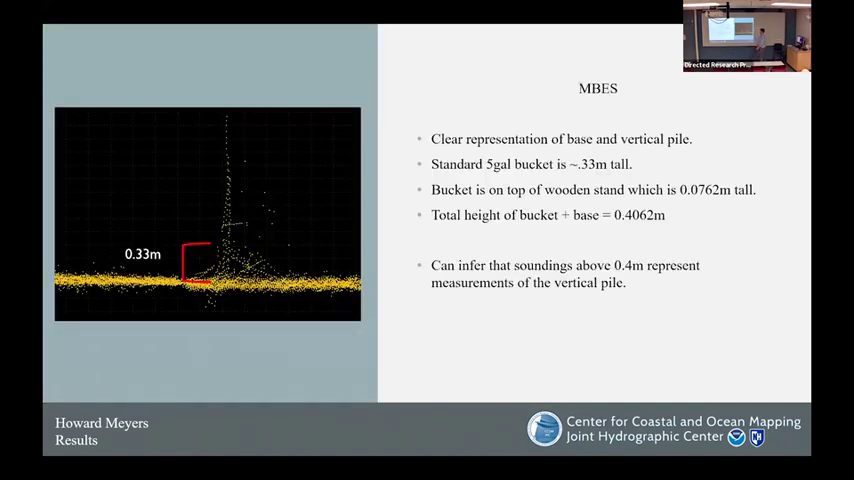So as expected, our multi-beam survey clearly shows the base of our target and the vertical nature of that pile. What's important to note here is that a standard 5-gallon bucket is about a third of a meter tall. We measured the bucket and our base to be about 0.4 meters. So we're going to infer that any soundings above that point are going to represent measurements that are taken on the actual pile itself.